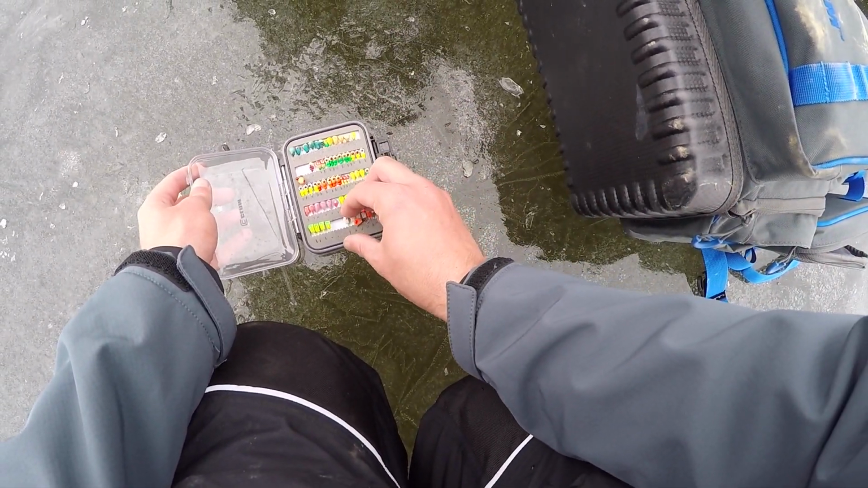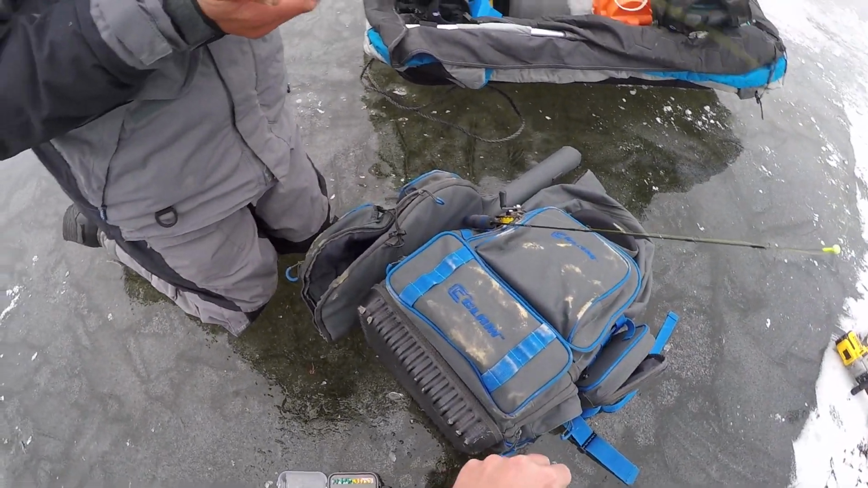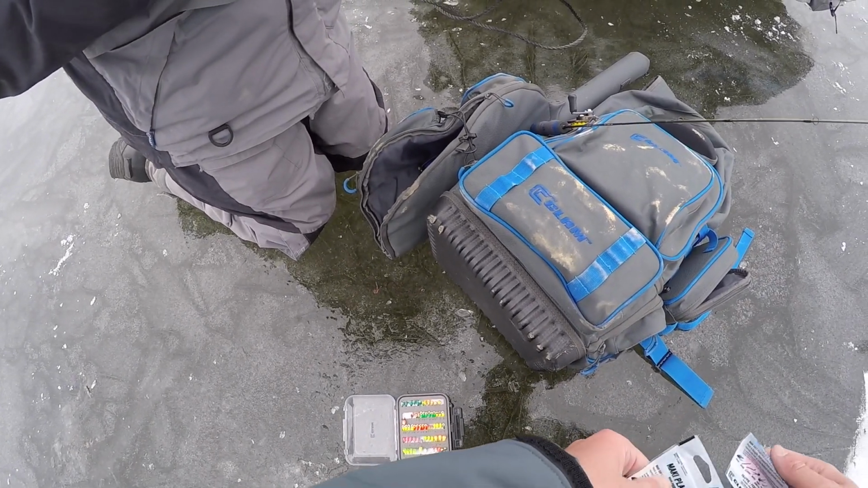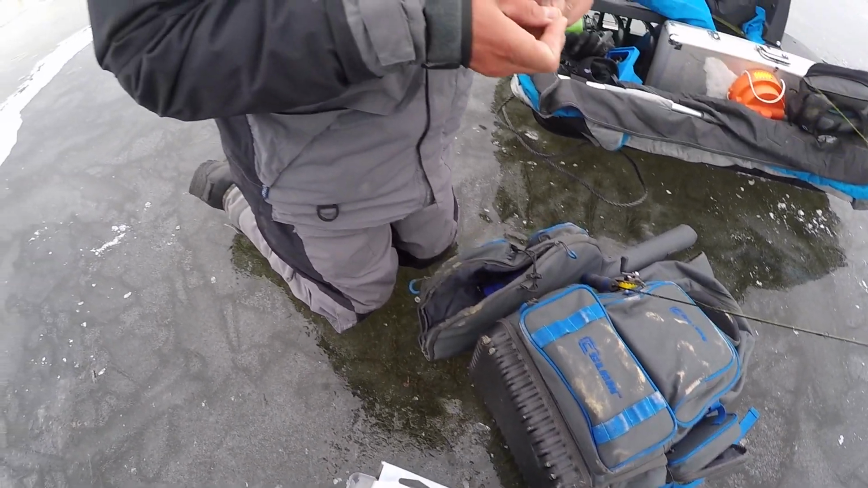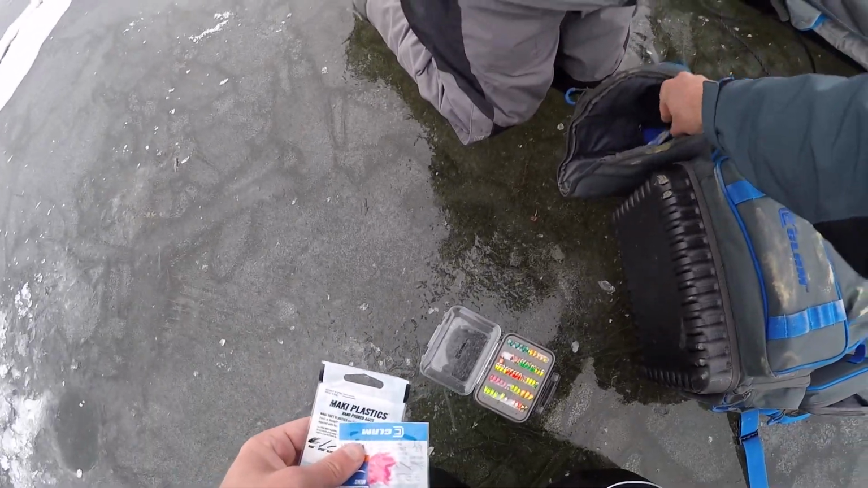Okay, you're gonna use a big white one. Straight to that yellow mono, huh? So the reason you use it is they don't mind the line color, but you can see it in your hole. So if they hit it and you drop your line, it'll coil in the hole a little bit, and you know you got a bite.